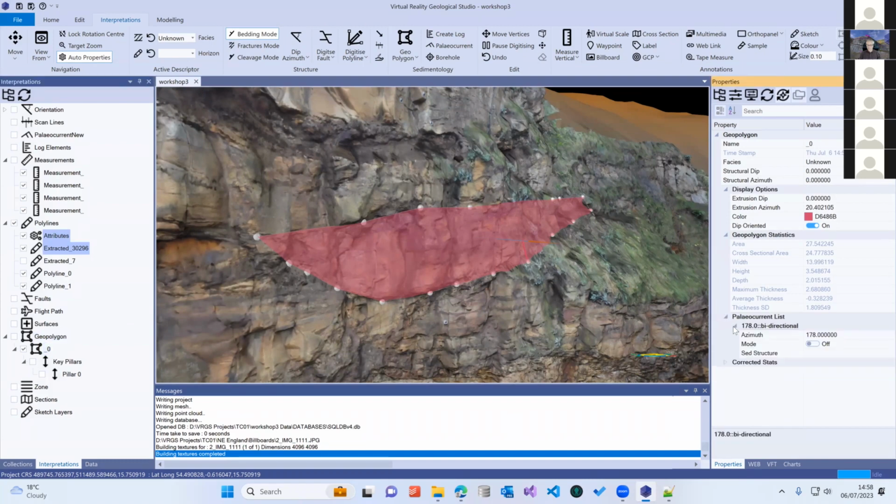It's appeared in here. There's our paleocurrent direction. Once we've added them, we can edit them in here. Modal is whether you know that that is towards 178. If modal is on, you know it's a particular direction. If the modal is off, it could be either of direction across 180 degrees.